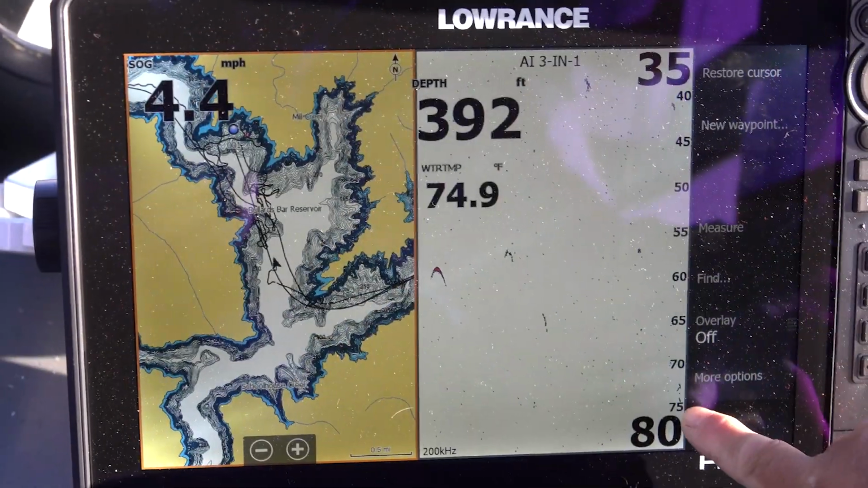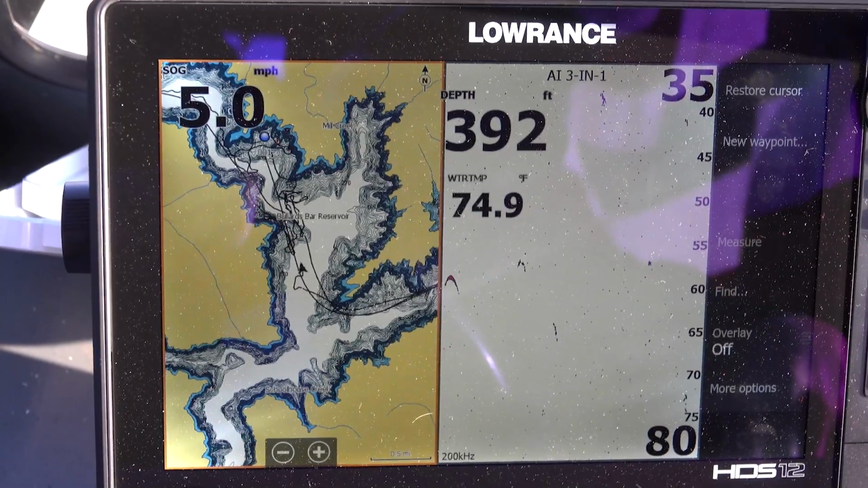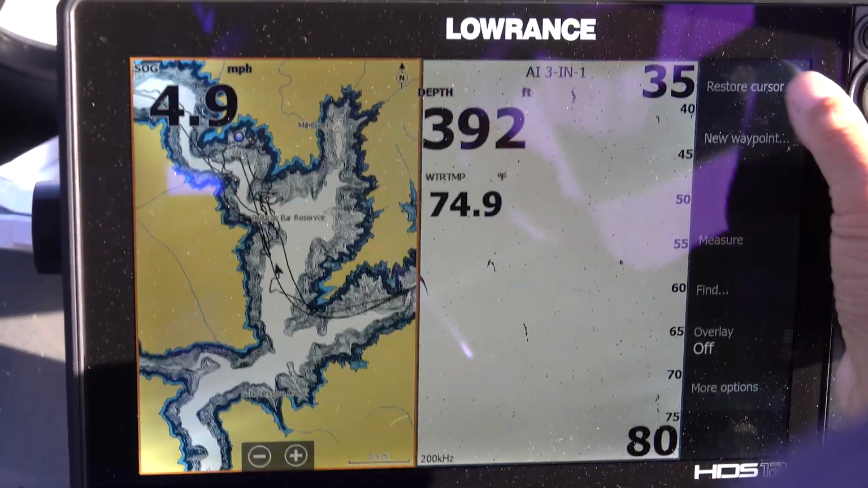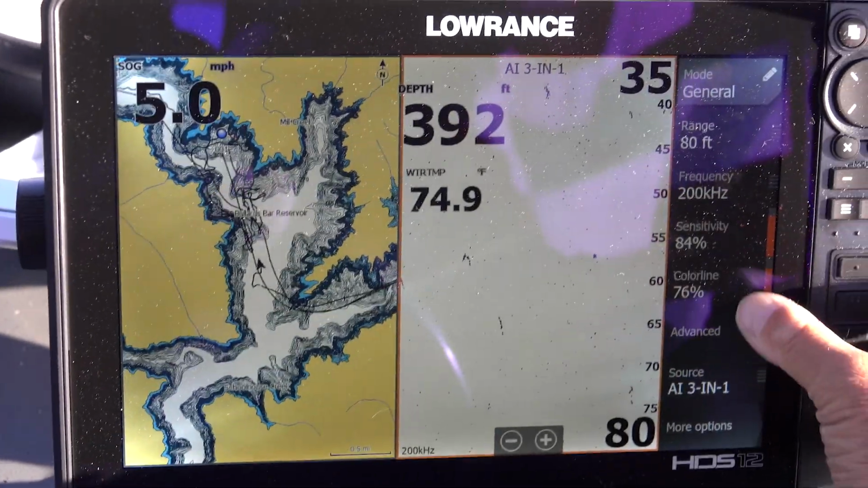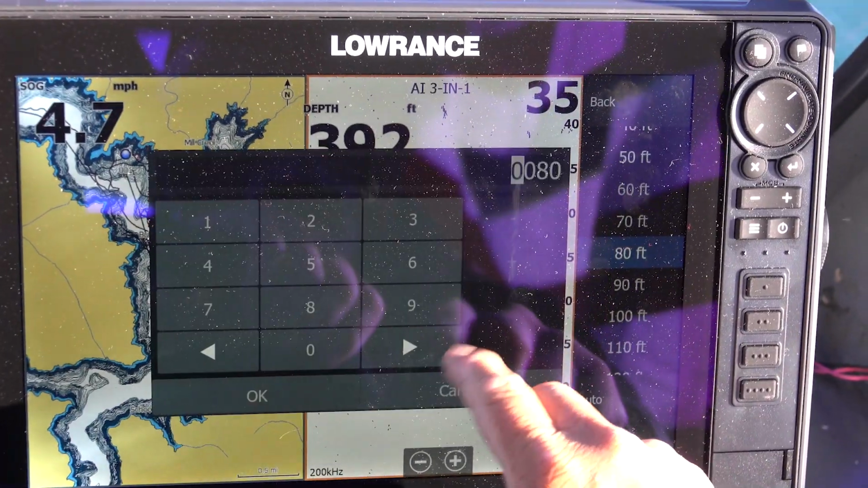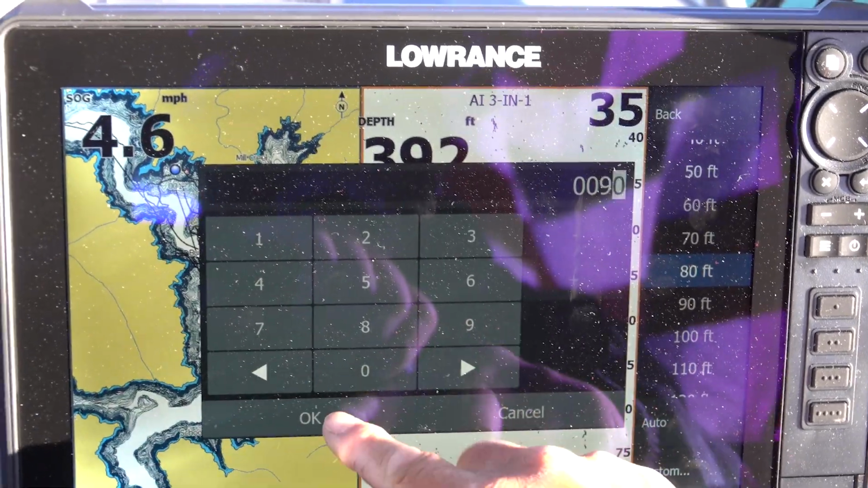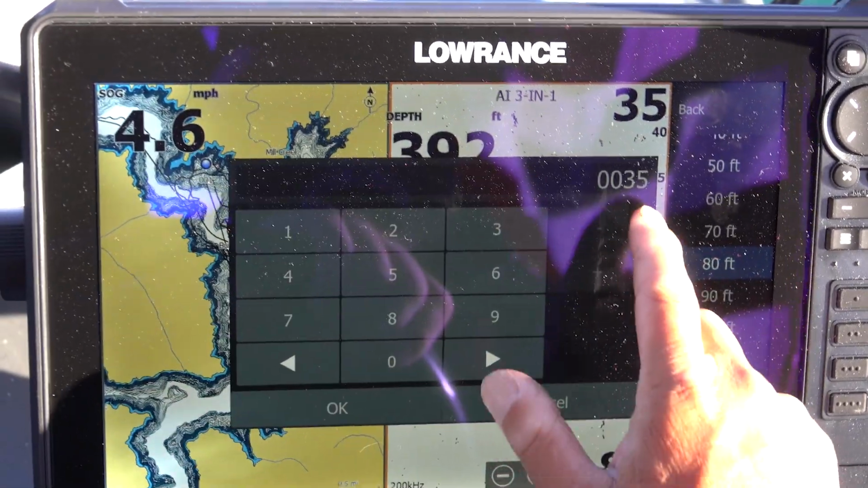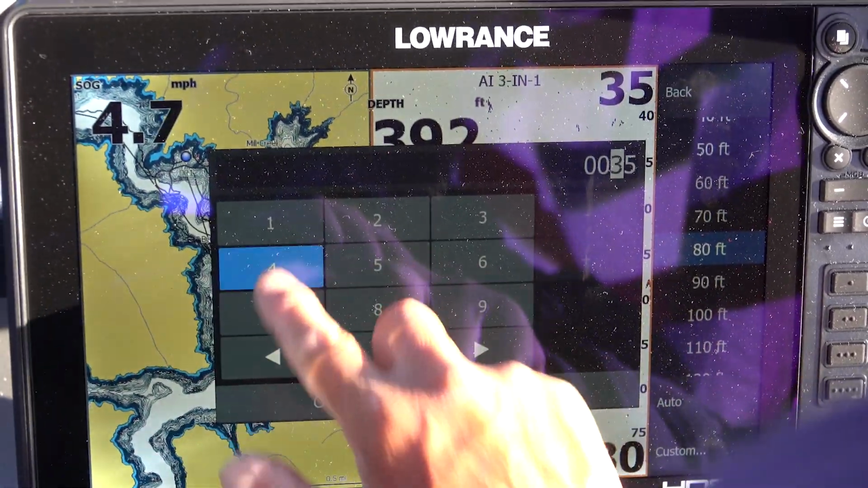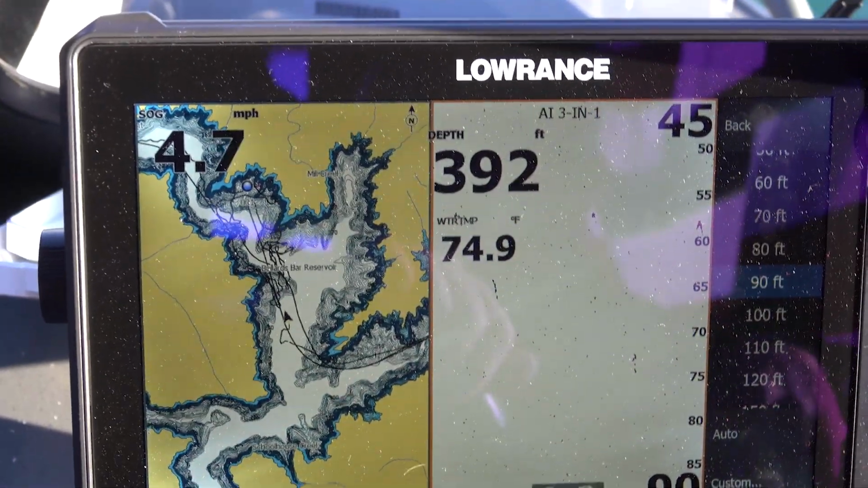Here we go, we see some fish down here at 70. So they might even be deeper. So we're going to come over here and go back to range, go to custom, go to lower, and I'm going to up it to 90 feet. Okay, I'm going to go to the top and move this one to 45 because I know they're deeper, and then okay. And then we'll see what happens.